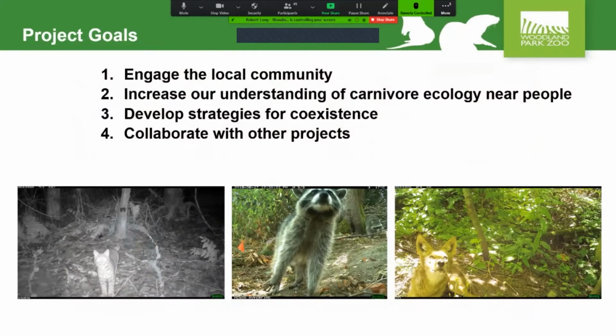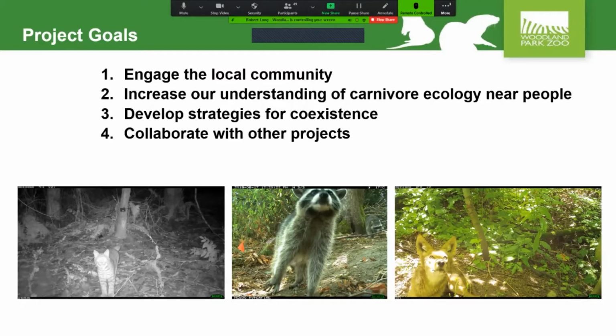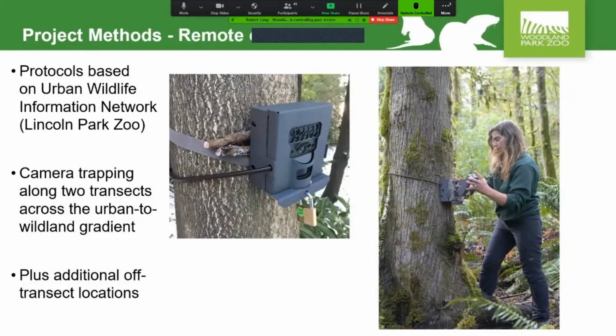Now, the project goals are actually fourfold. One is really to engage the local human community around what lives around them, what types of wildlife we have here in our region, and then increasing our understanding of carnivores and their ecological relationship near people. And then using some of what we learned to develop better strategies for coexistence. And then finally, collaborating with other organizations and agencies like the Bainbridge Island Land Trust or the Washington Department of Fish and Wildlife around wildlife issues.